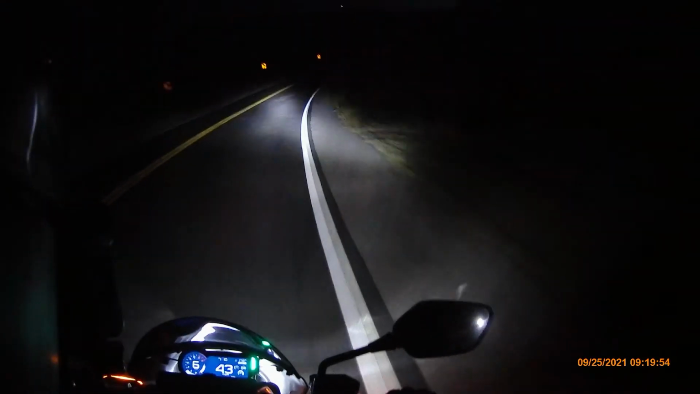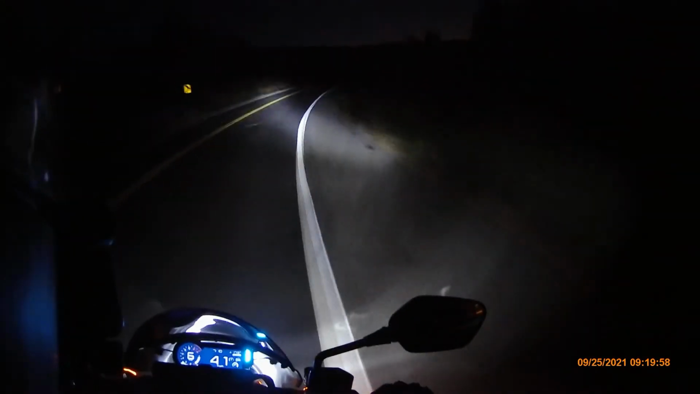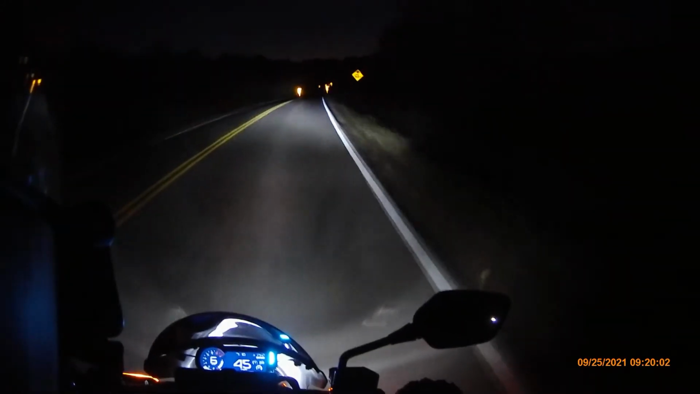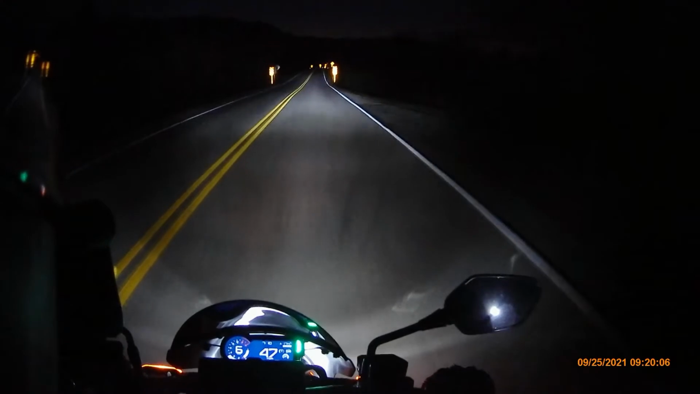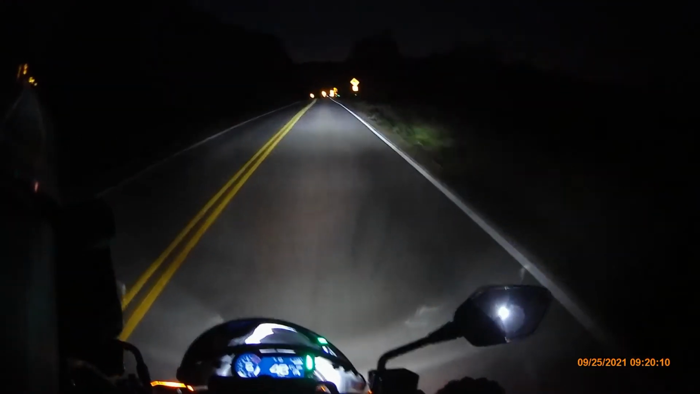Potholes in the road. I know there's potholes right there. Didn't see them till the very last second. I know this road, so it isn't that big of a deal. But if you didn't know this road and you're riding pretty fast, you'd go right through those potholes and possibly crash because they're right in the middle of a curve.